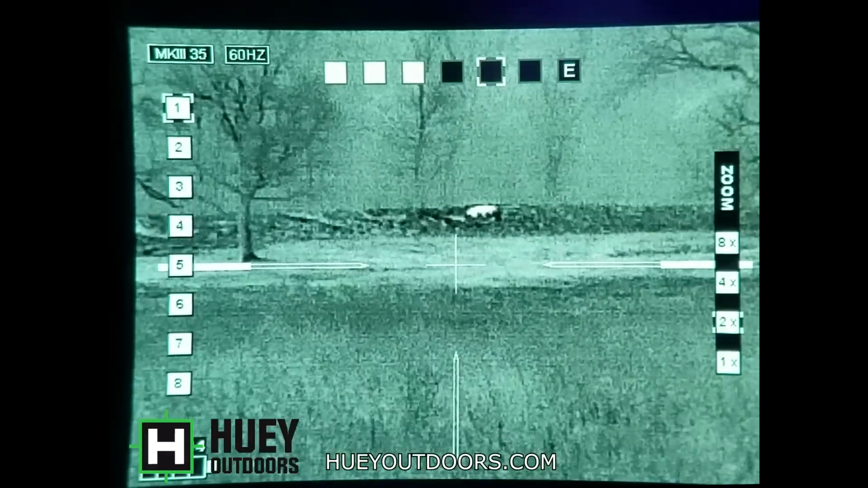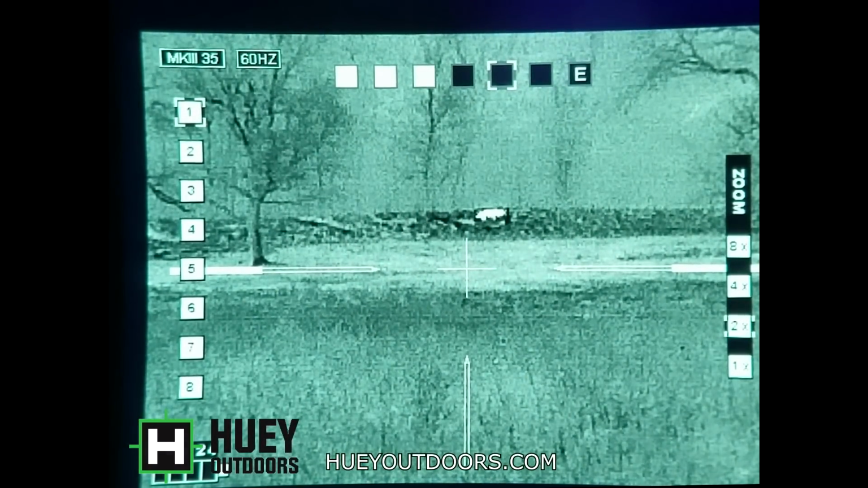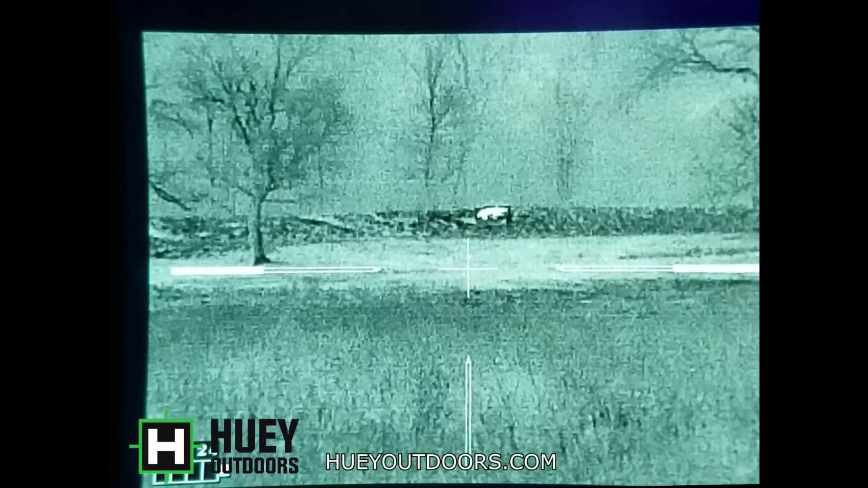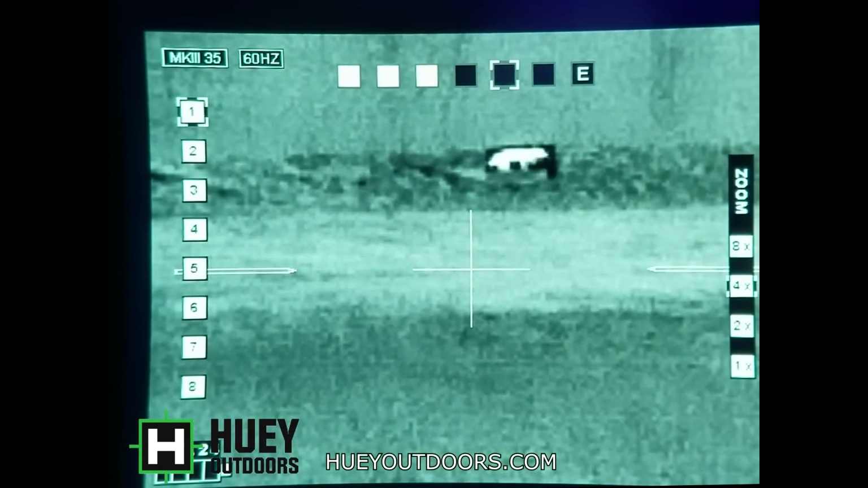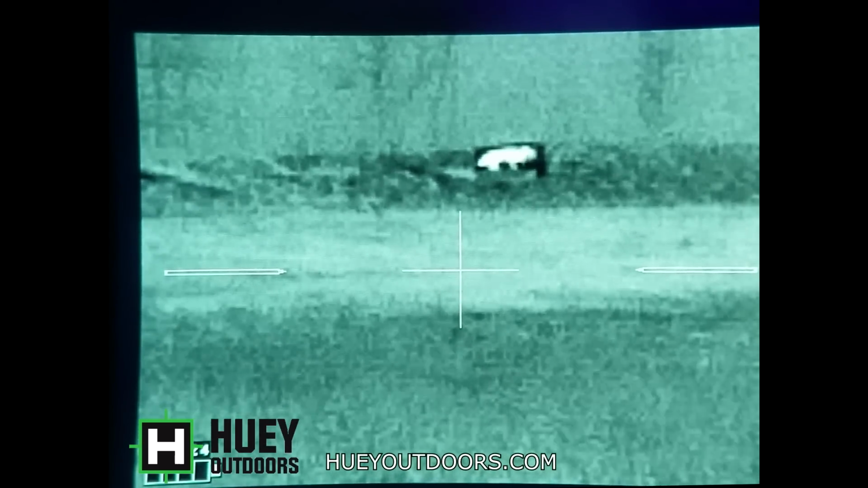So still pretty good wide field of view. 200 yards. It's a small target. There's digital 2x. And again, like we talked about, every time you zoom in, you cut the resolution in half. But still, I could take that headshot there. I know which end would be the head. And on a live target, it's going to be moving. It would be even easier to tell.